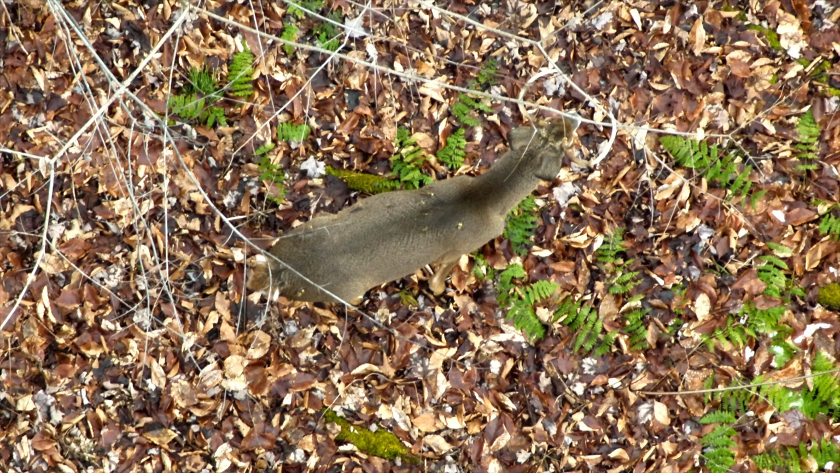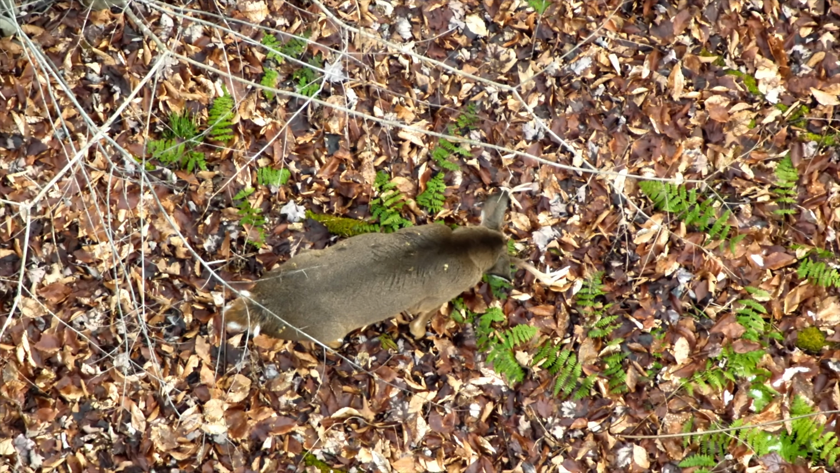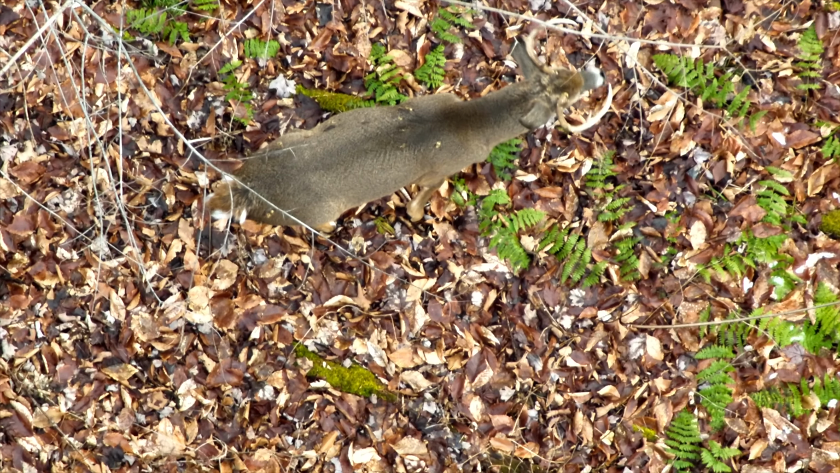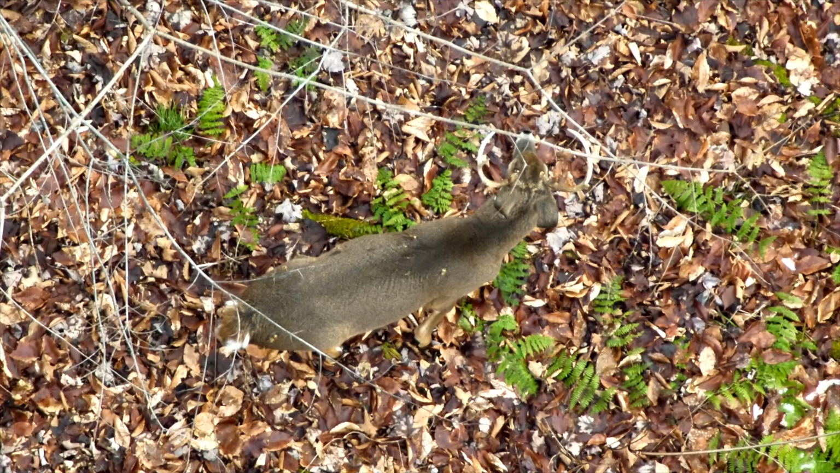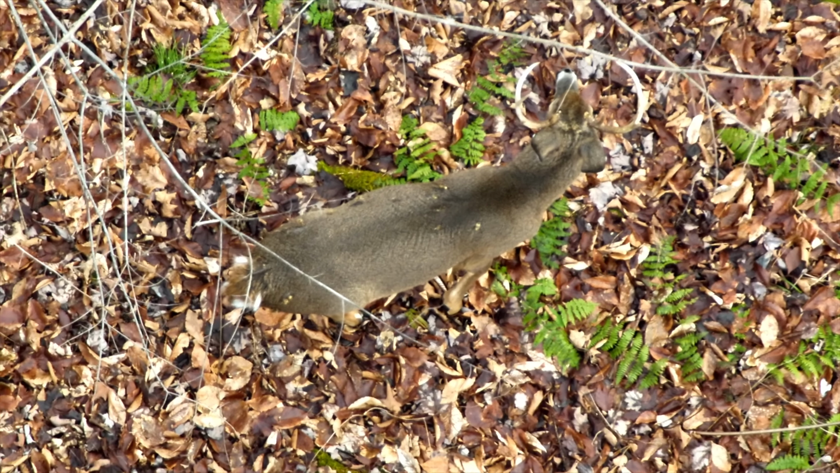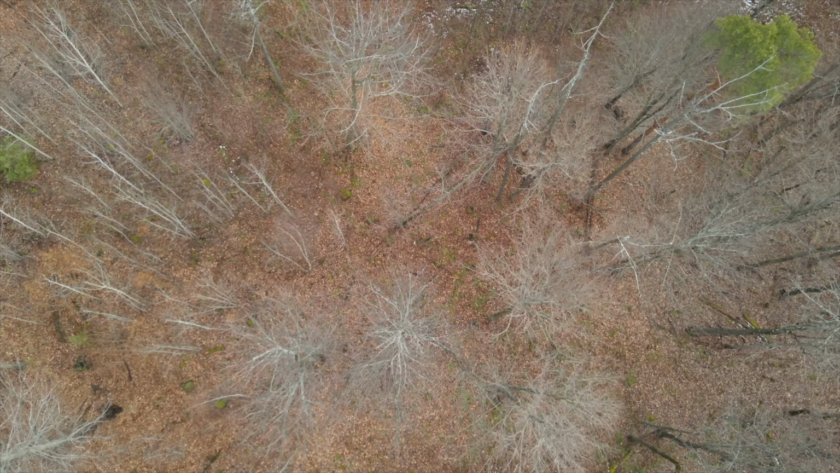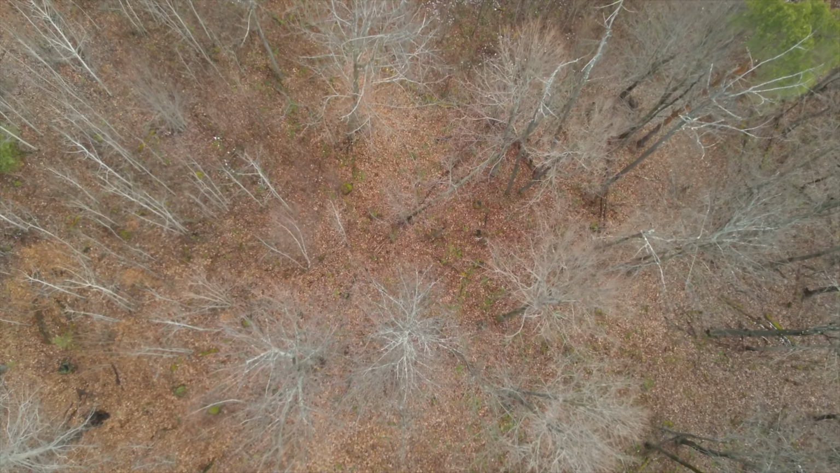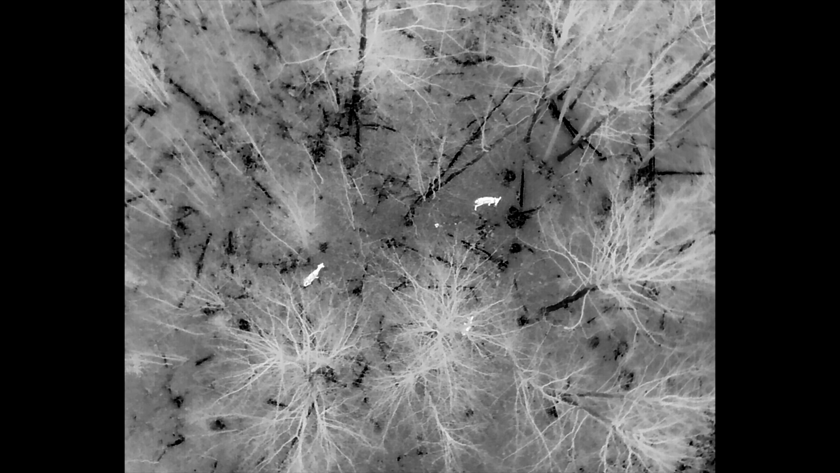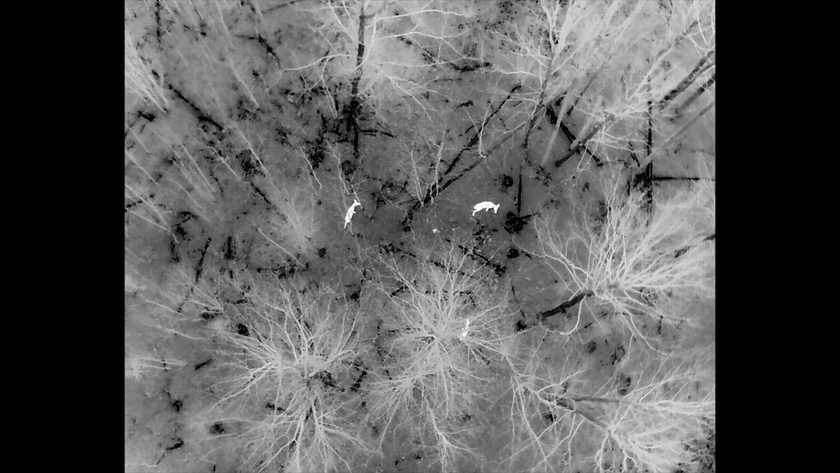See the buck here? He's just standing here in some open hardwoods, kind of on the fringe of some. There is quite a bit of pine canopy, pine trees, in the vicinity here. But here he's in some open hardwoods, and you see in the infrared image there was actually four deer combined here around this buck. So that deer that you see moving there, that's the spike horn that was following this 8 pointer.